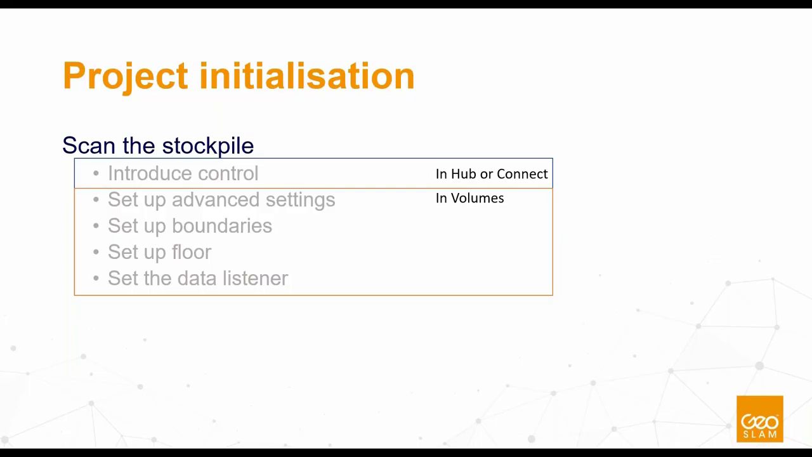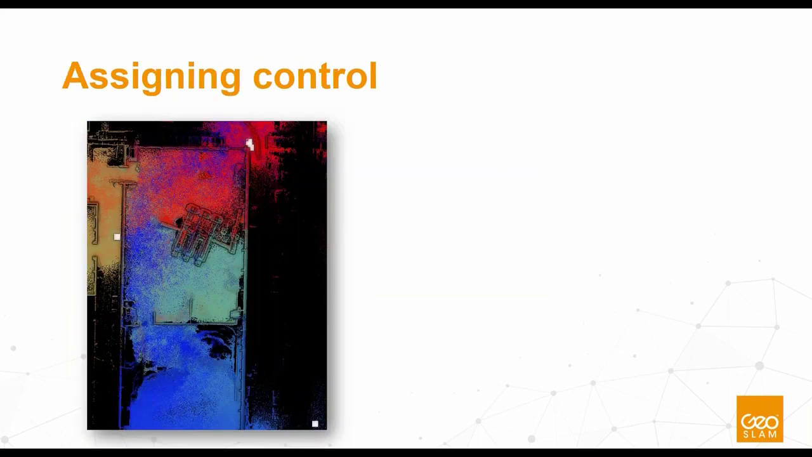So the first stage, the actual data acquisition, nothing really changes there apart from the introduction of control, which isn't a new concept. What is changing is how the control is used in the processing, and that's what we'll go over first. So assigning control, I'm sure you're all quite familiar with this. Control is a very straightforward concept when acquiring data. We are going to try and standardize this for this workflow.